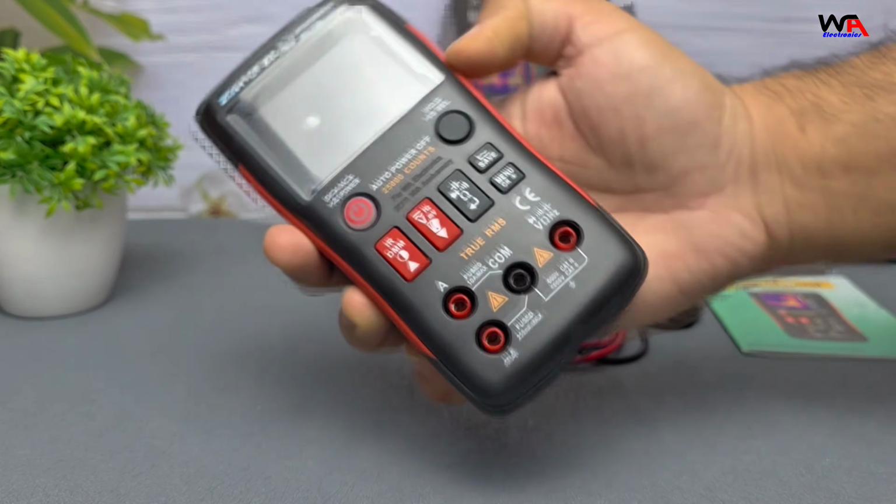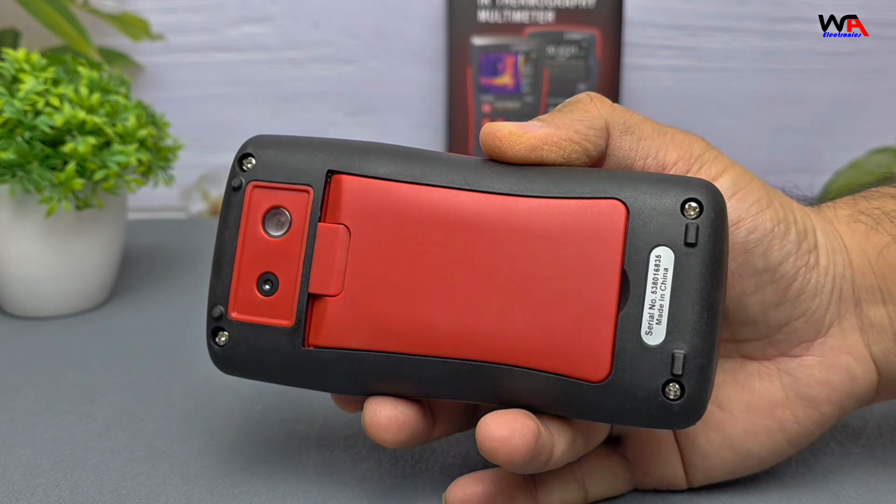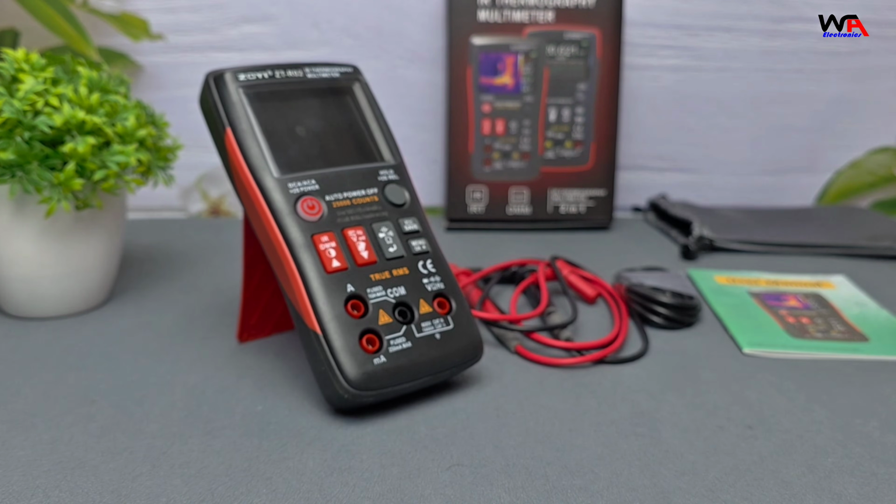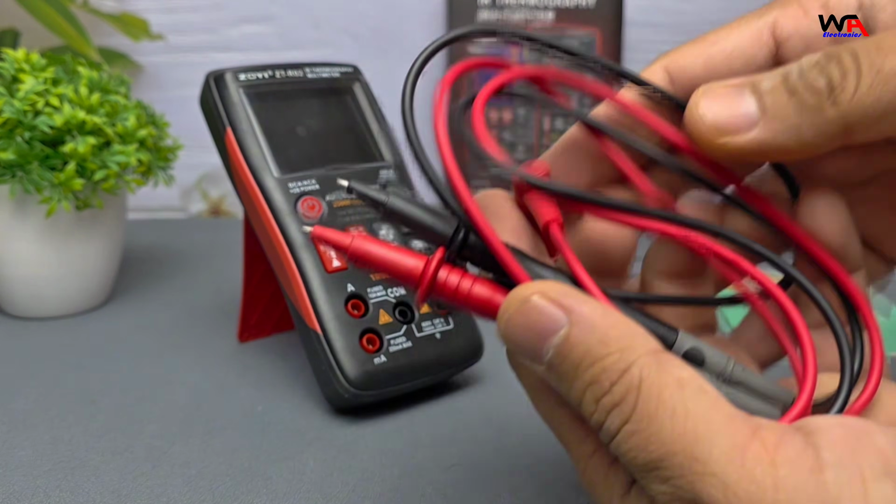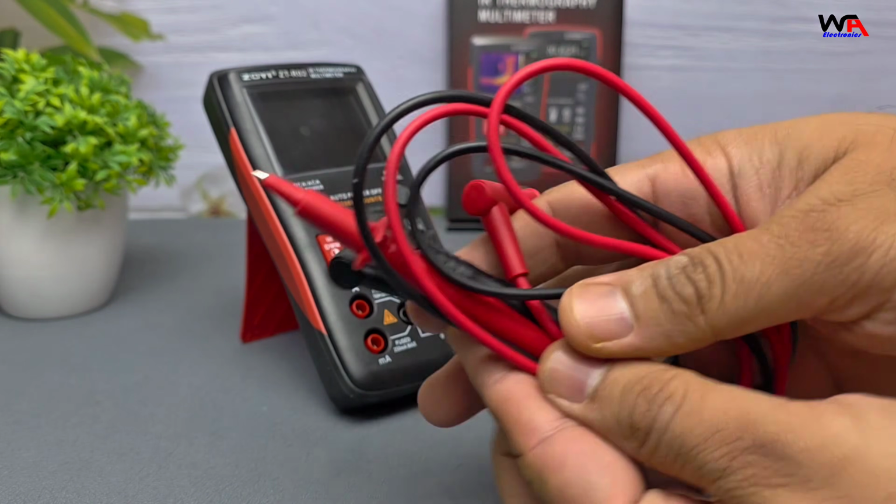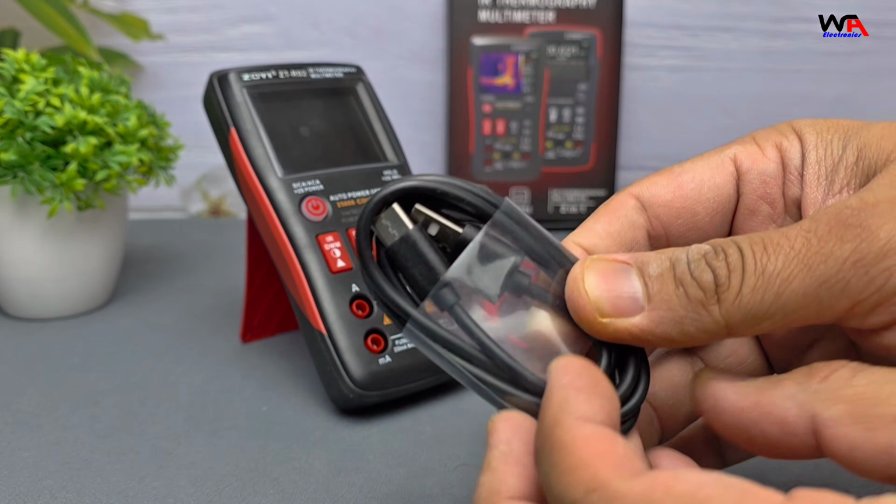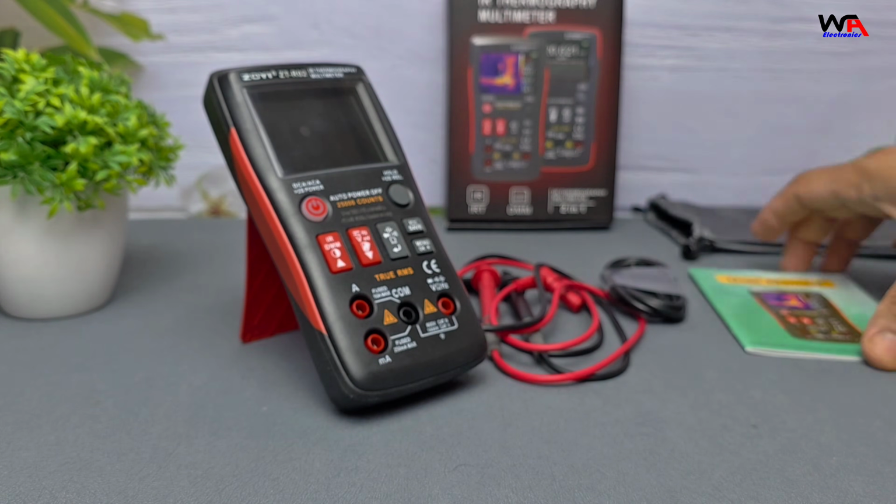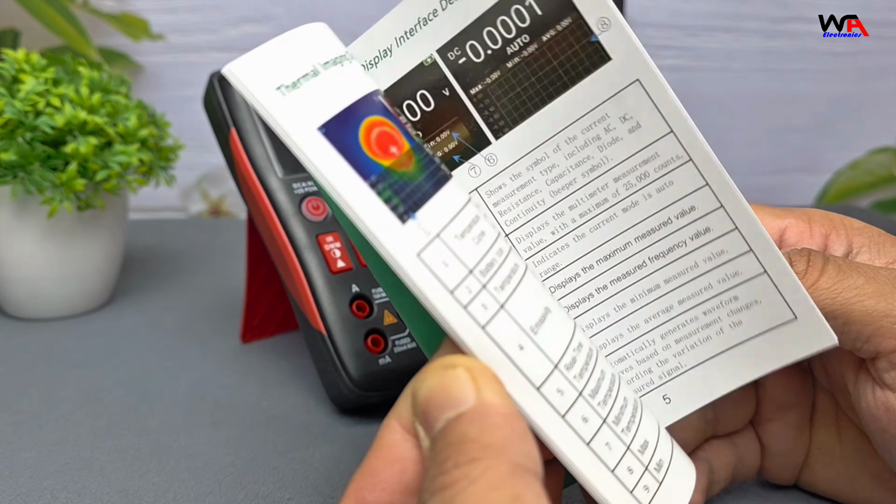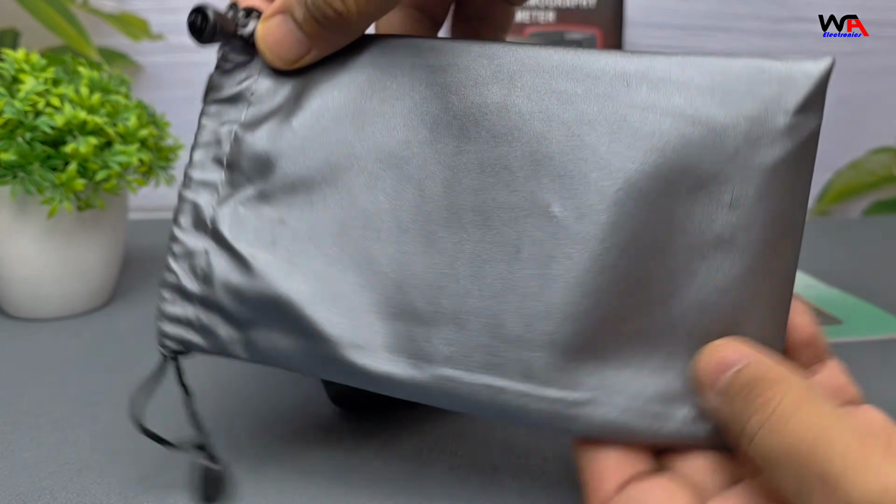Inside the box, we get the ZOYI ZT-R02 infrared thermography multimeter, two multimeter probes, red and black, USB Type-C cable, user manual, a nice portable storage bag.